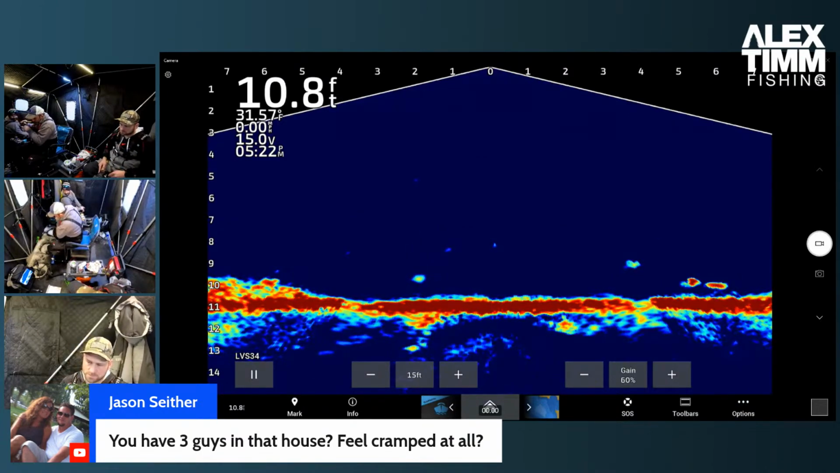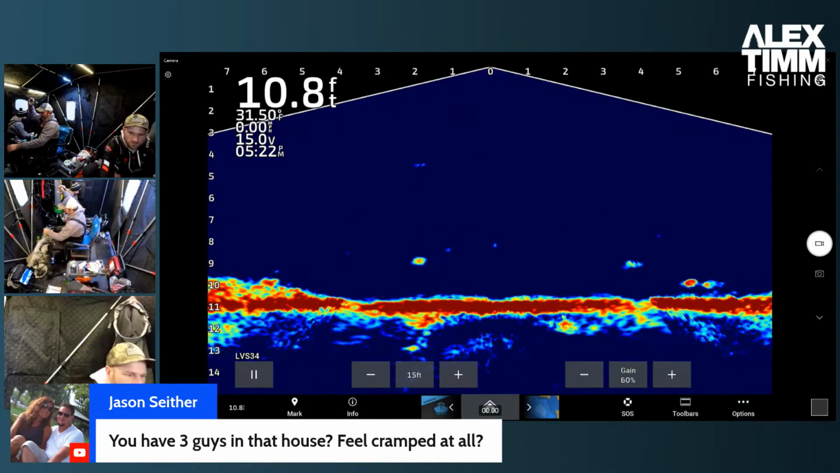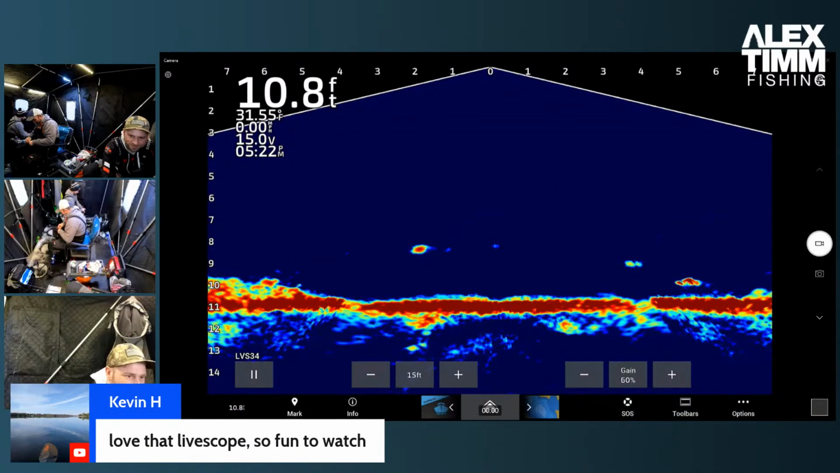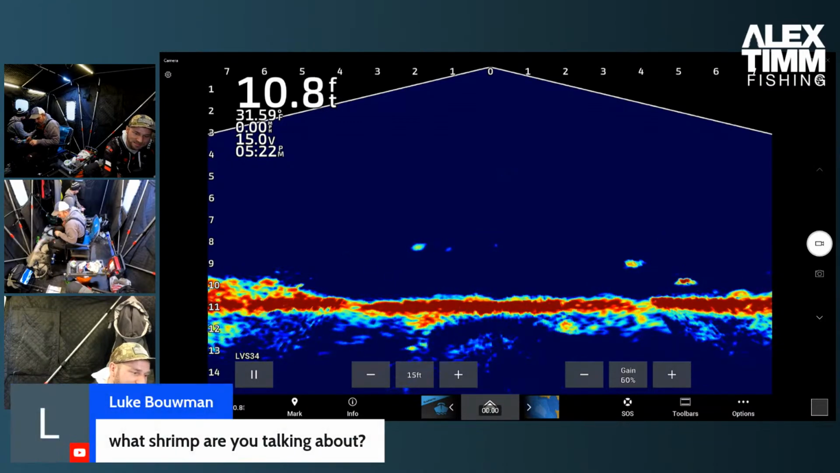What's going on, Kyle? No, house is good. Nothing right home. He's going to hammer a gill. I was hoping we were going to see it. But we've seen a lot of the pike come through today, so hopefully we see it again. Love the Livescope. So fun to watch. It is. It's a blast.